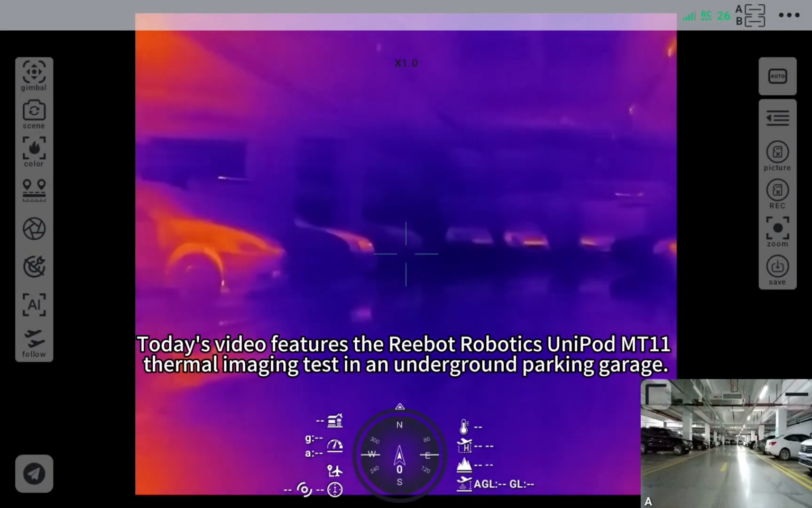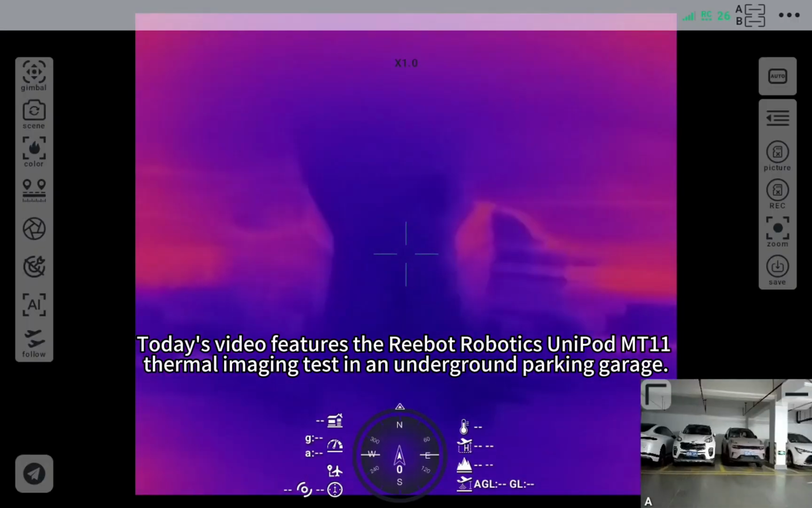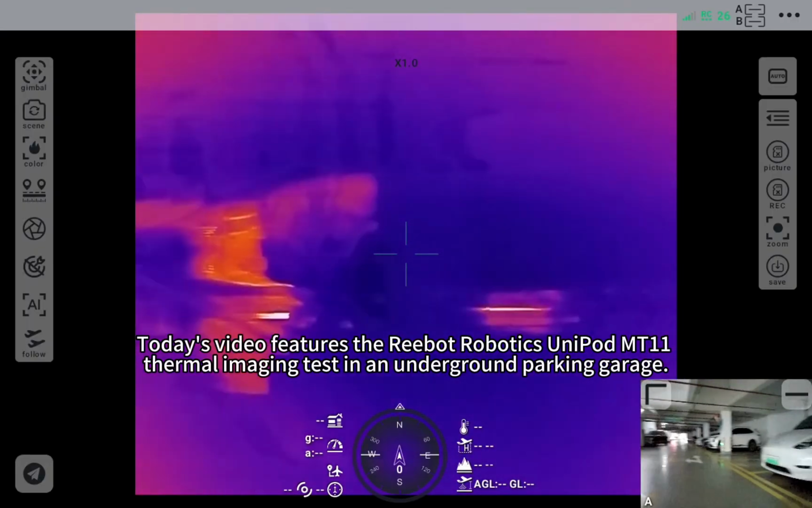Today's video features the Reebot Robotics UniPod MT11 thermal imaging test in an underground parking garage.